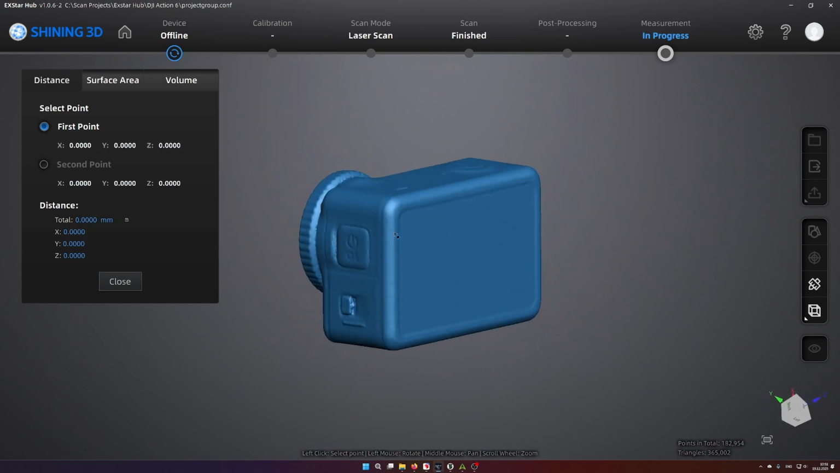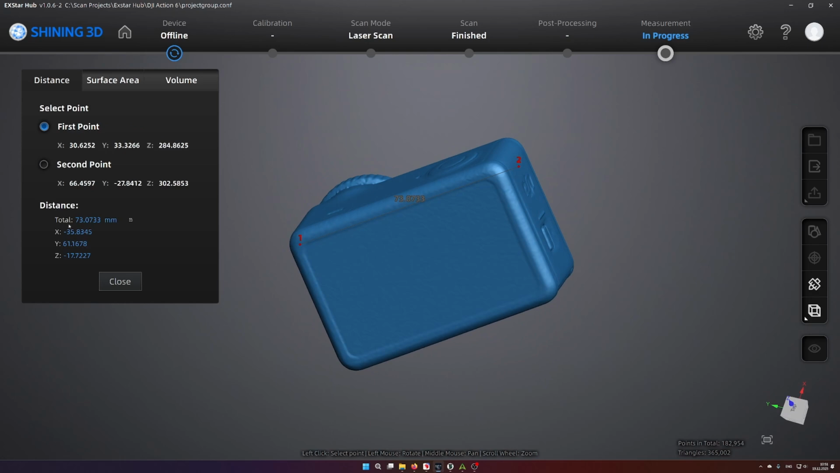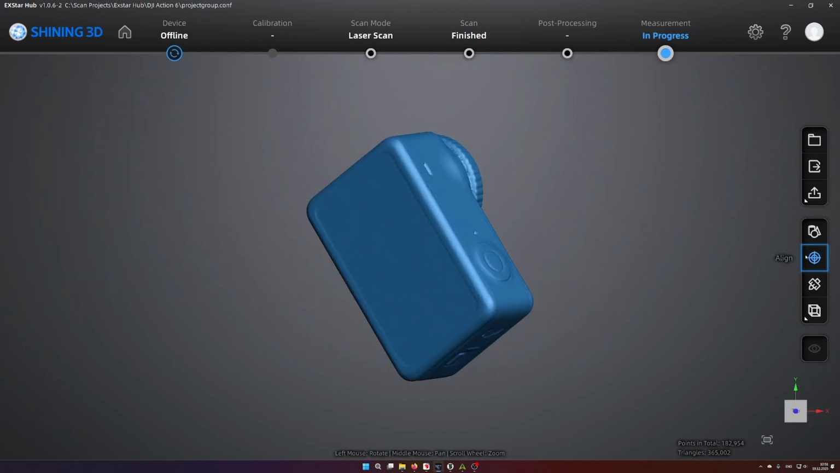The same works for measuring distances. One, two. I also see the extension in the axes, but since I'm currently not aligned, they don't mean a lot. So let's do the alignment first.